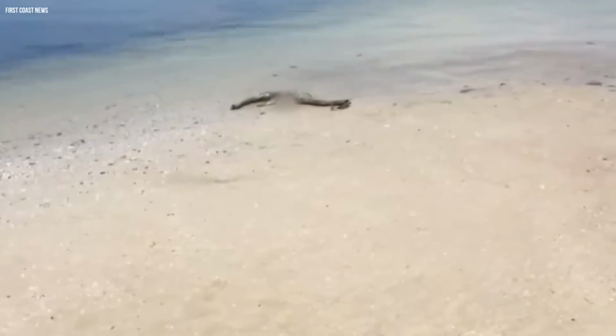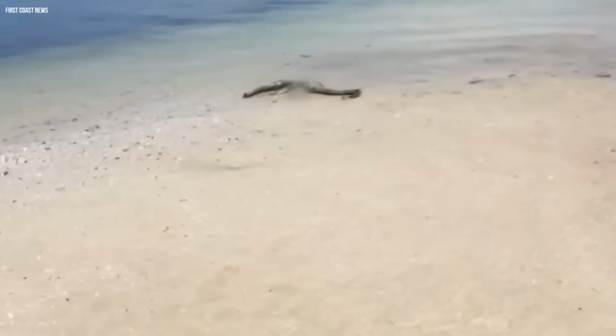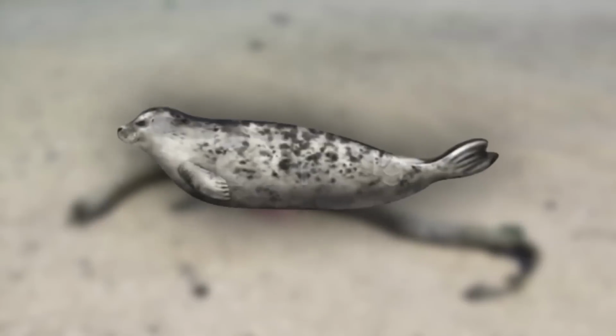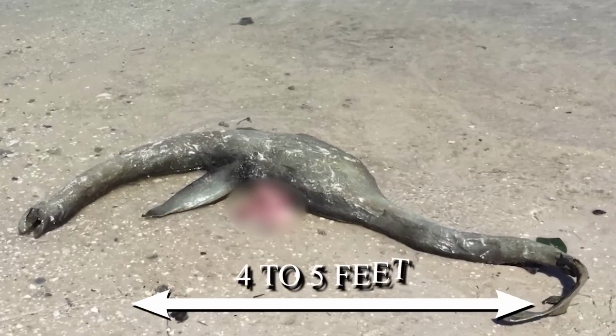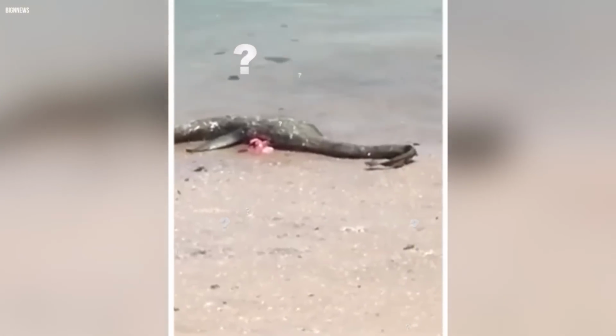Cryptid monster. This footage of a very strange, unknown creature found on an island has shocked millions of viewers. A man named Jeff Warren found this unknown creature dead on Wolf Island when he was boating with his son. He first thought it was a dead seal, but when he got closer, it was not what it looked like, and was rather a very weird and creepy monster, with a creepy mouth and long neck and tail, and was about 4 to 5 feet long. The carcass was being pecked at by the birds. However, the origin of this creature is still unidentified.